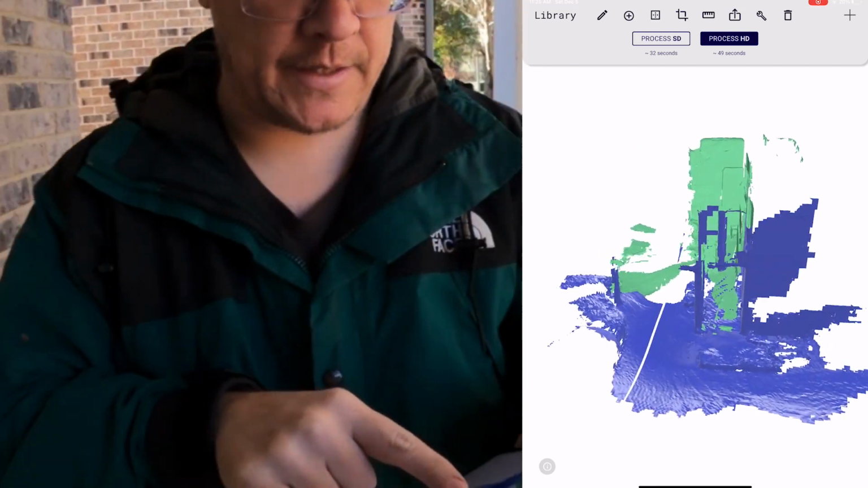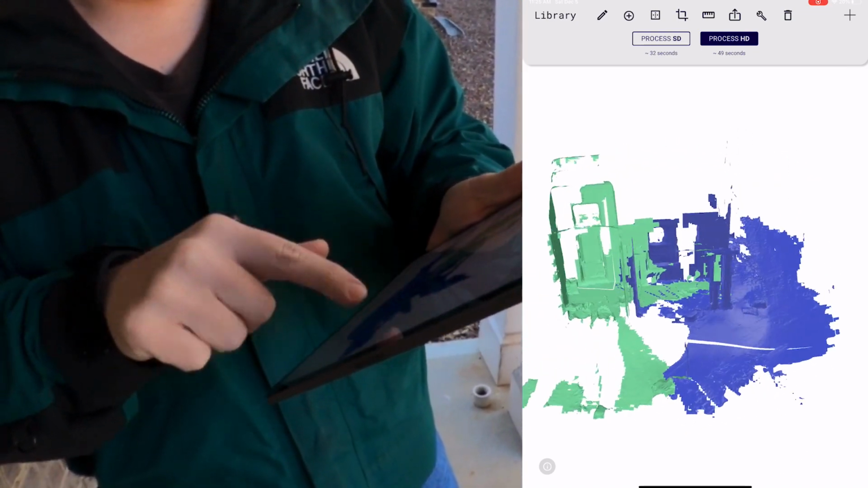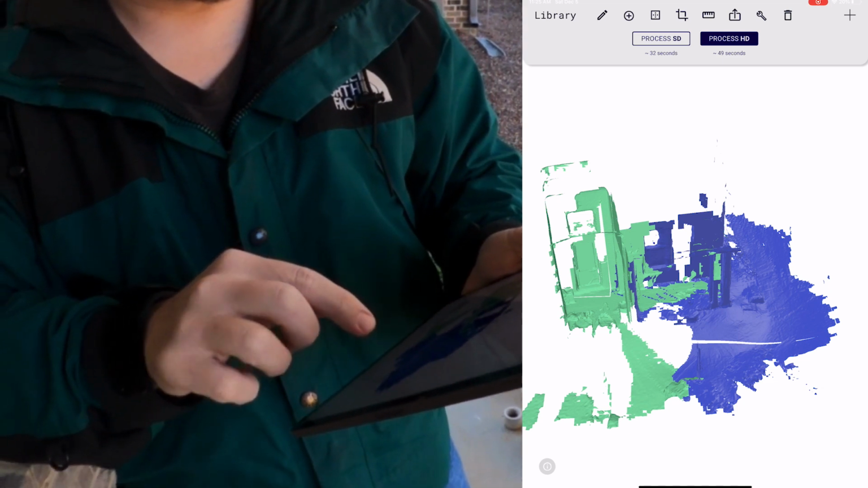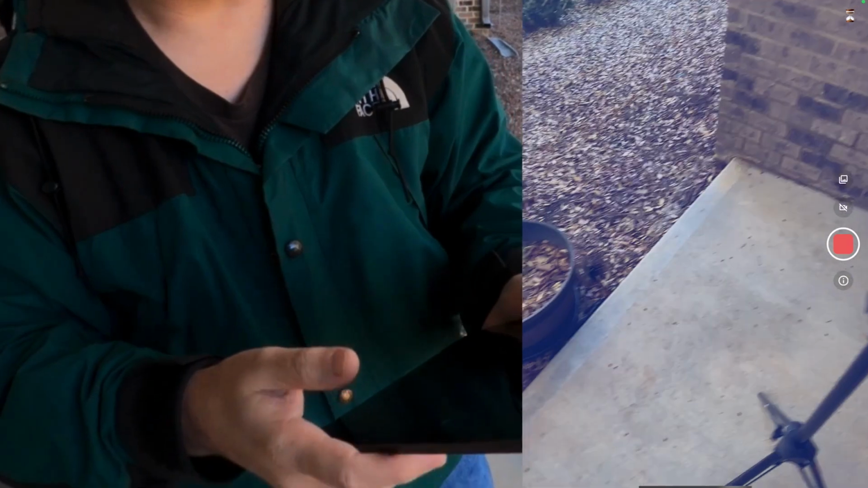So now you can see I've got a lot of the topo scanned around here. It looks like I picked up the tree. So I'm just going to fill in some of this area that didn't get scanned with another fourth scan here.